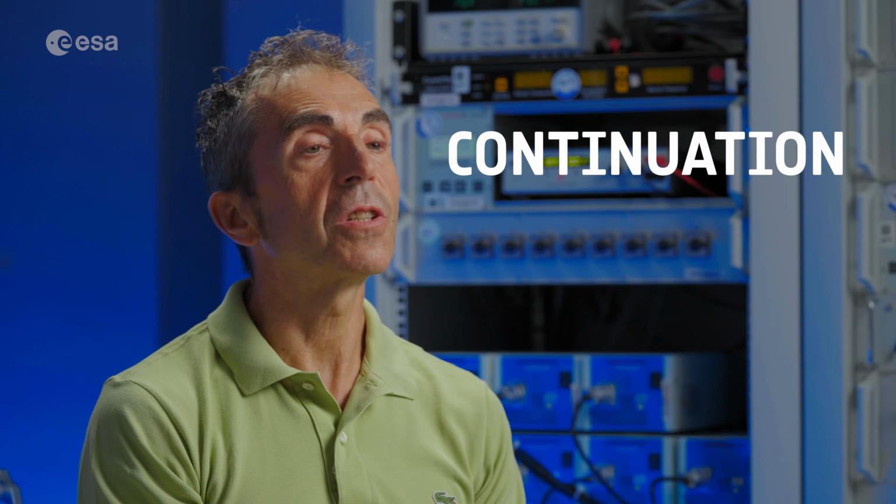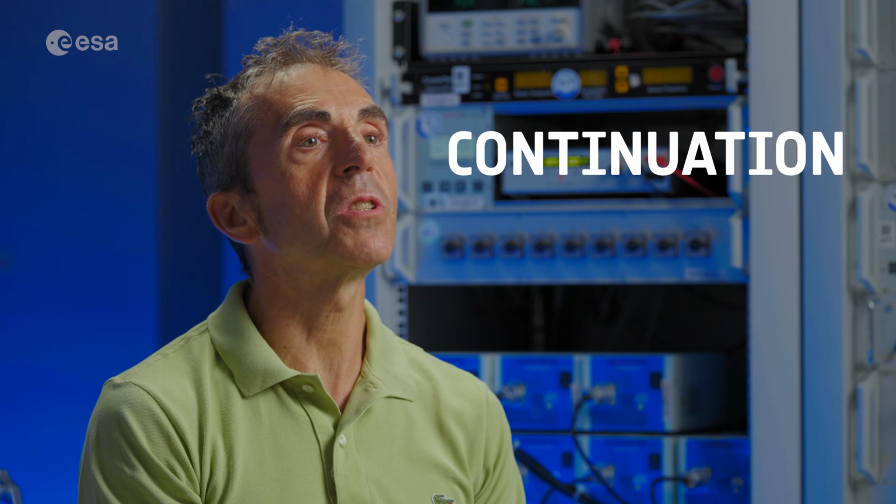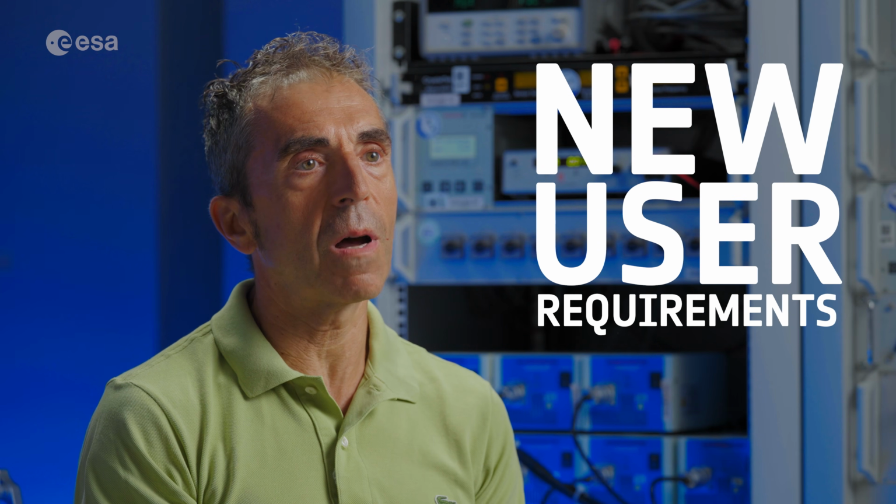What is the most important challenge of continuation of the Sentinel-1 mission? The most important challenge that we have with respect to the Sentinel-1 mission is to adapt the continuity of the mission to the new user requirements.